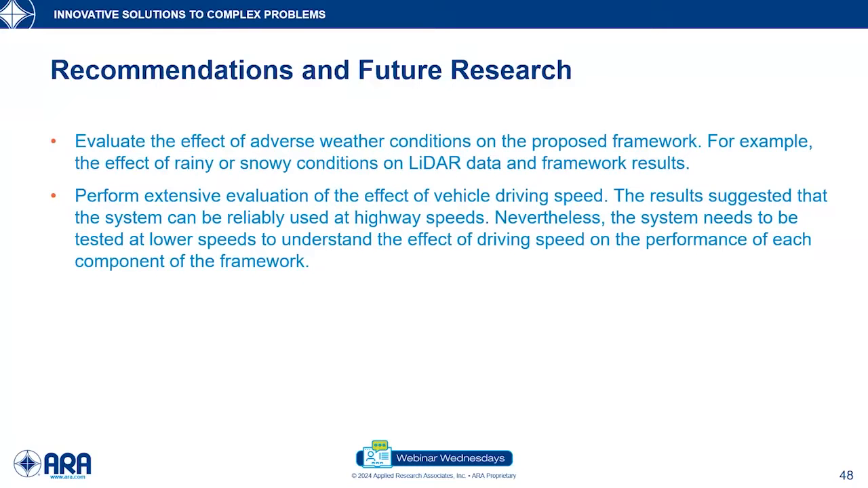Also, we tested the system with limited speeds. The study suggests that the system can be used with very high reliability at different highway speeds. Nevertheless, it is suggested that further testing should be done at different speeds to understand the effect of driving speed on the performance of the developed system.